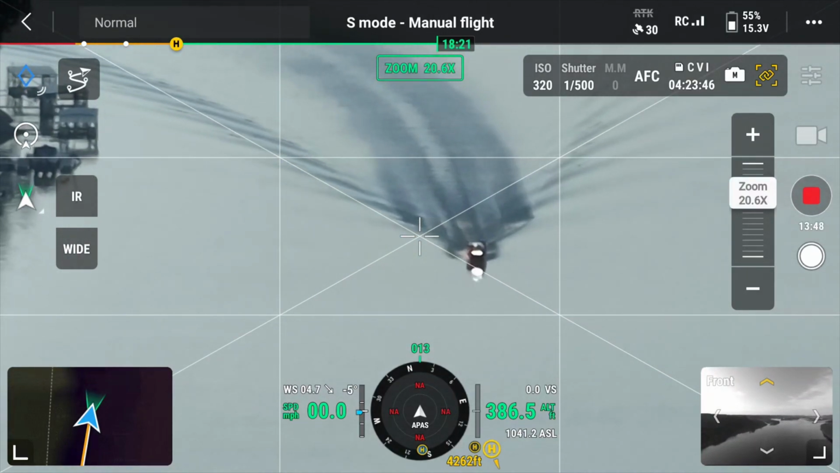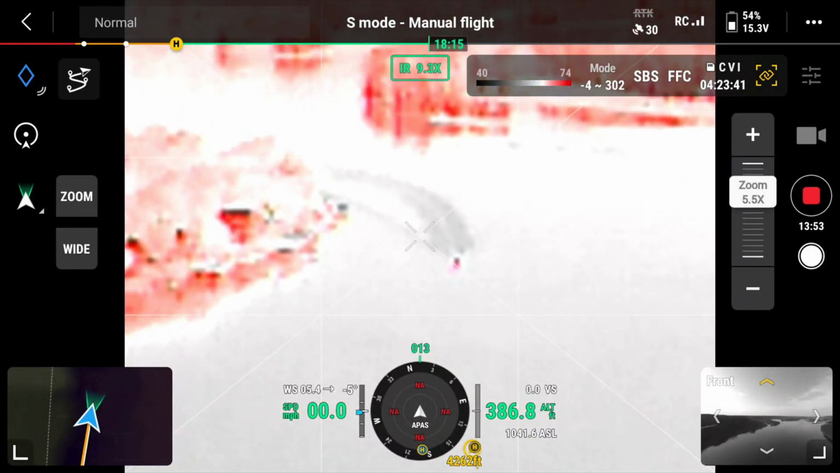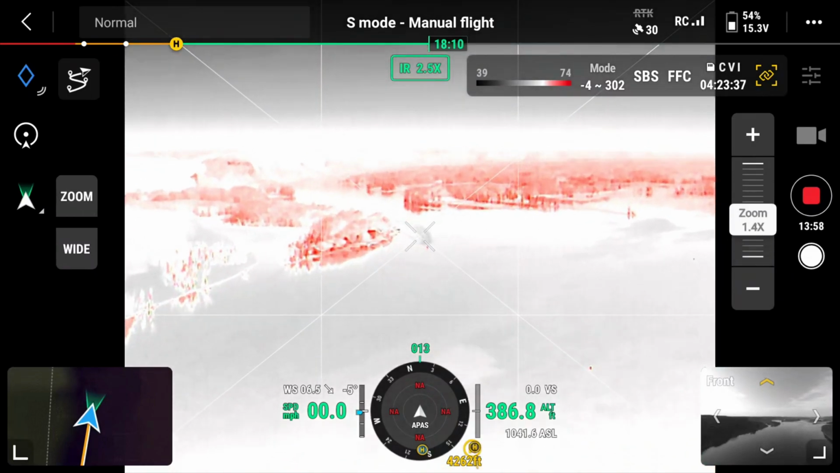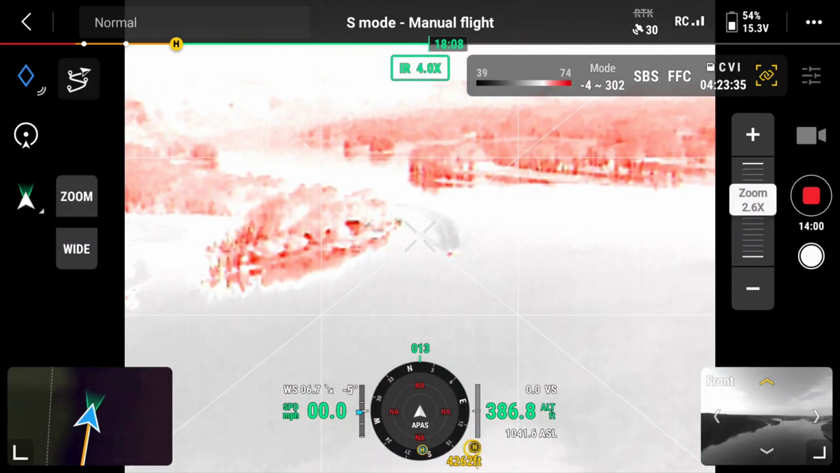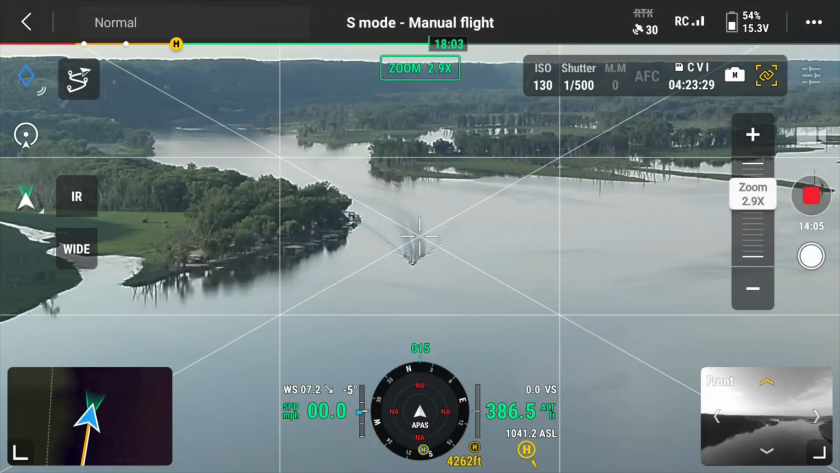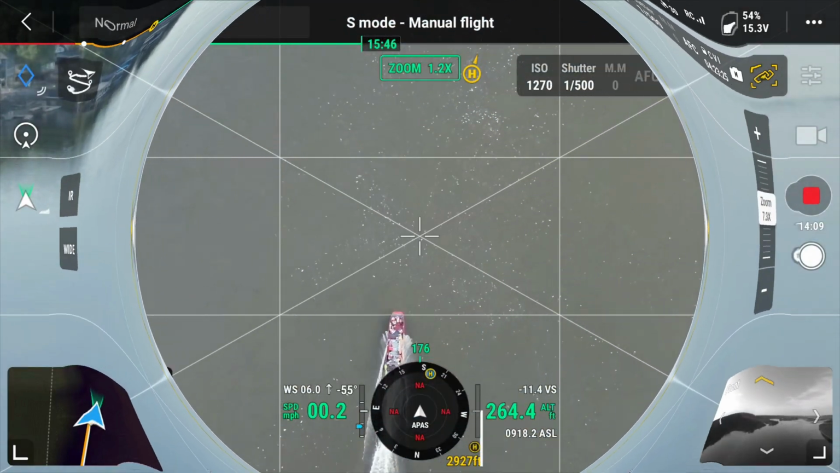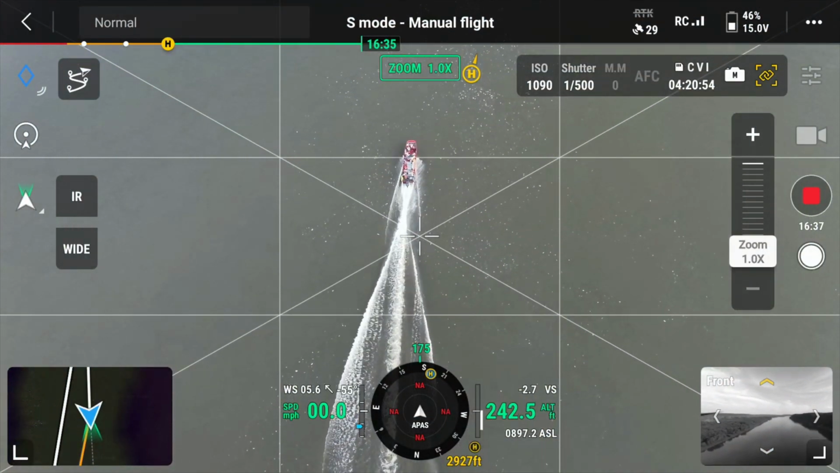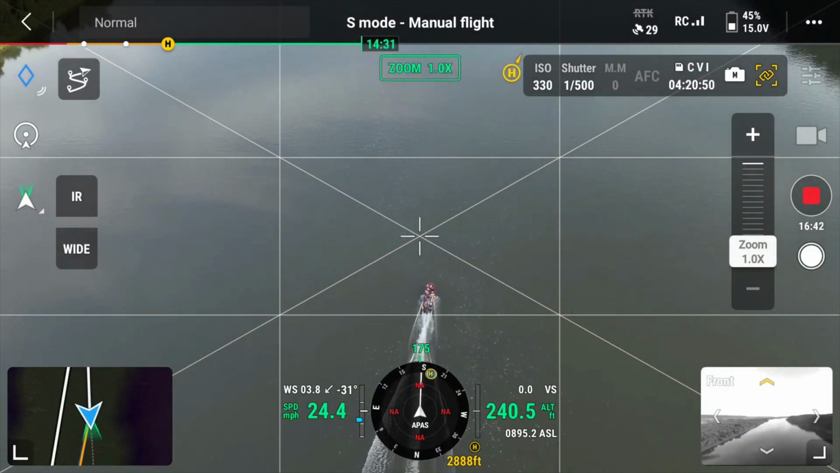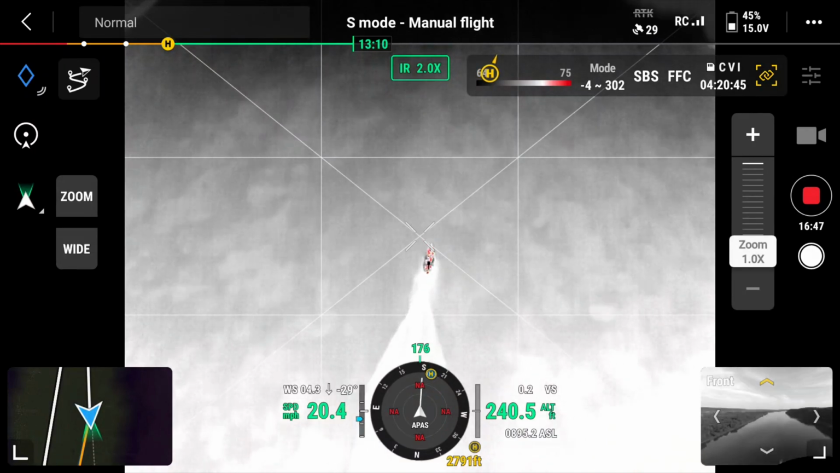I can see if they got an IR signature, thermal signature. This is not going to be much because I'm zoomed in so far, but you can see the thermal little dot from them, but that's quite a ways away. But go back to zoom. Yeah, if I go IR now, you could really see them in the water. So you could spot them out pretty good.